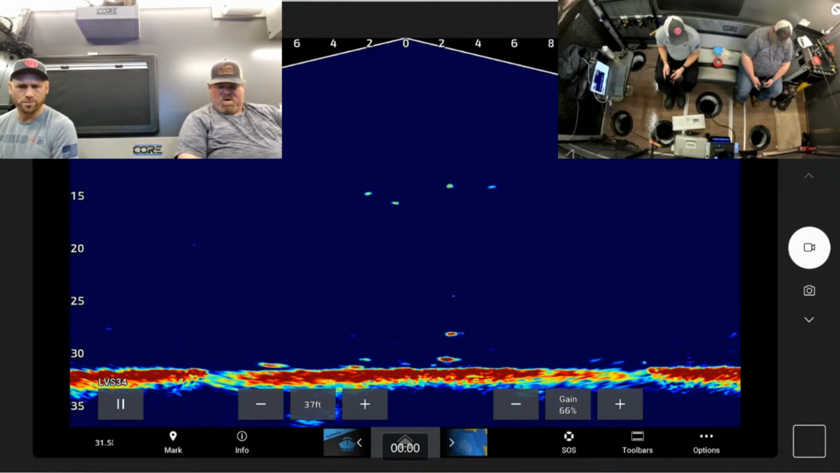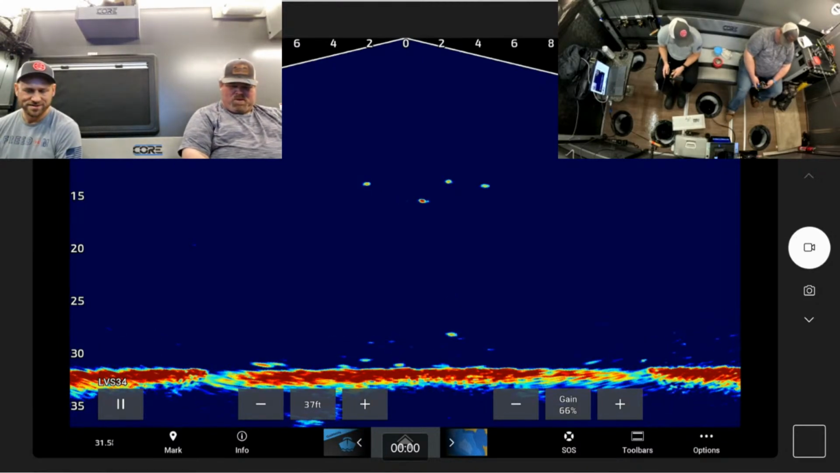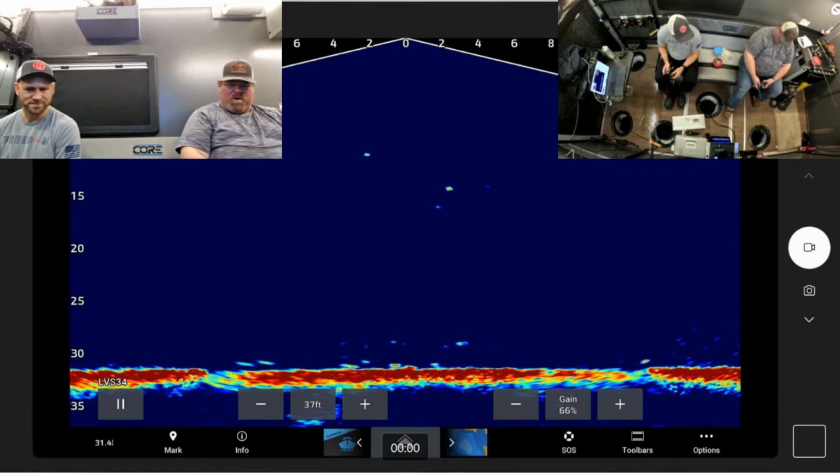You think it's a small perch that's just roamed up here? I think that's... It doesn't seem like a big part. No, it seems like the same size as our jigs. Bigger marks just keep like 10 to 12 feet each way. I know.